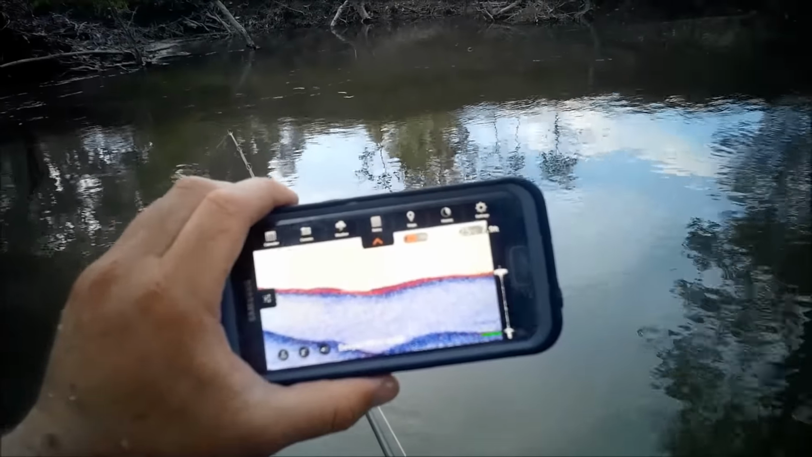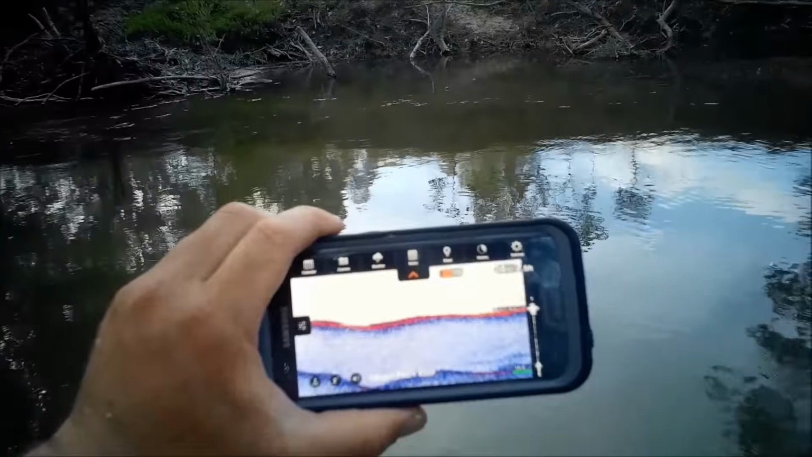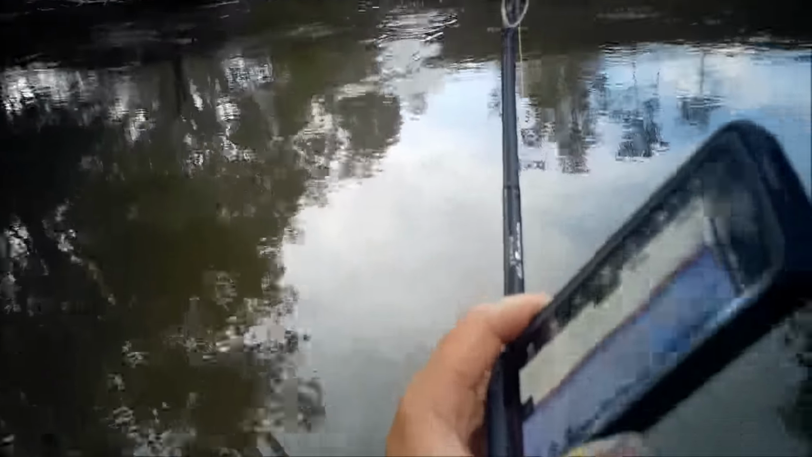We're 8 feet right along there. This is quite a deep hole for this little waterway. Now we're seeing some structure. There's a lot of structure on the bottom there. What I'm going to do now is reel it in.